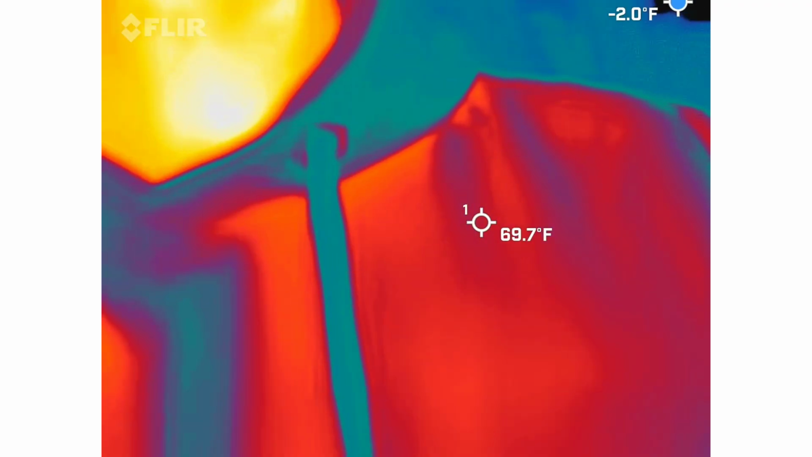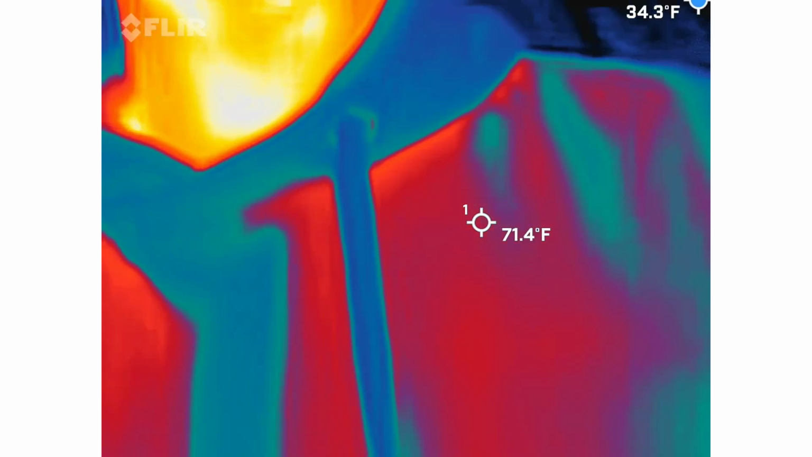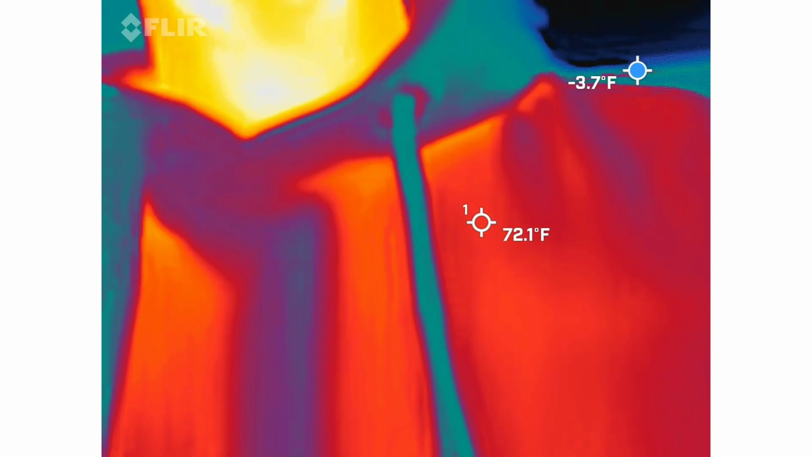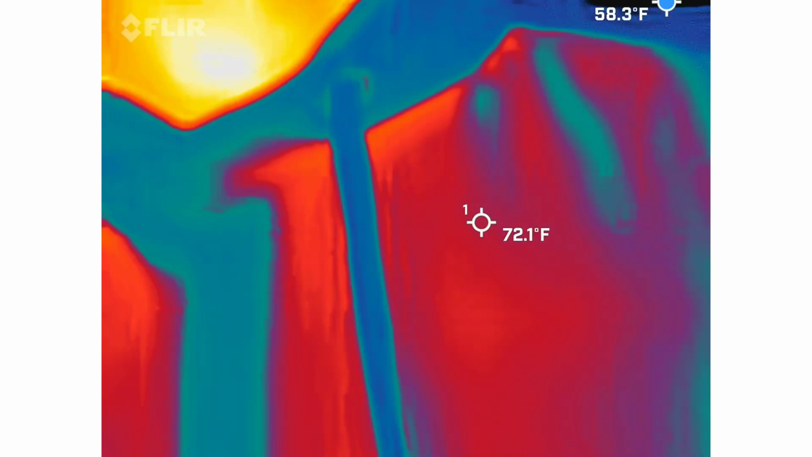So, again, we're looking for it to either move or to take shape on its own. Does this capture something every single night? It does not. However, when we do capture something, it is a holy shit moment, just so you guys know. But again, we're going to do a few starts and stops with the recording.